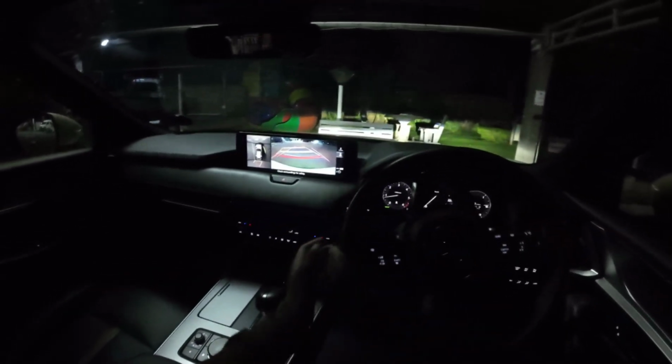But this camera system, I applaud them for it because I haven't found myself having to applaud Mazda for their camera systems. But this one's quite good. It has a lot of options that you can do, wide view and all those things. So from that perspective, I'm impressed with it.